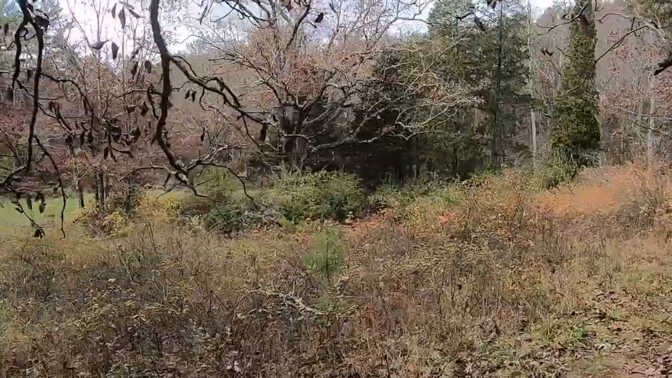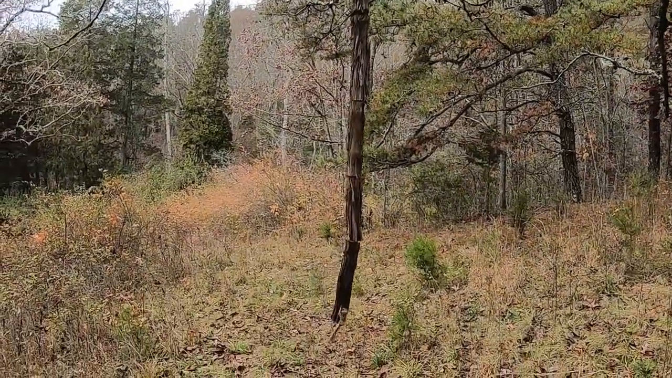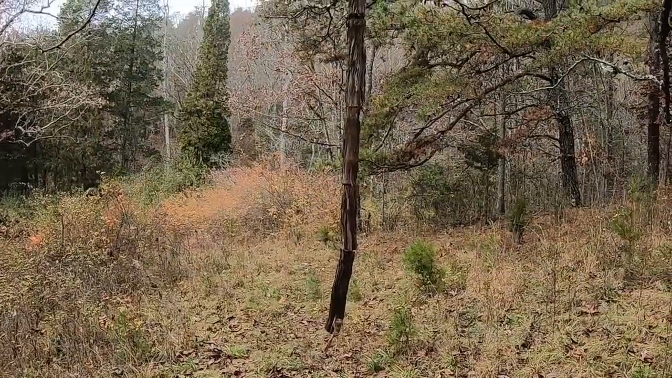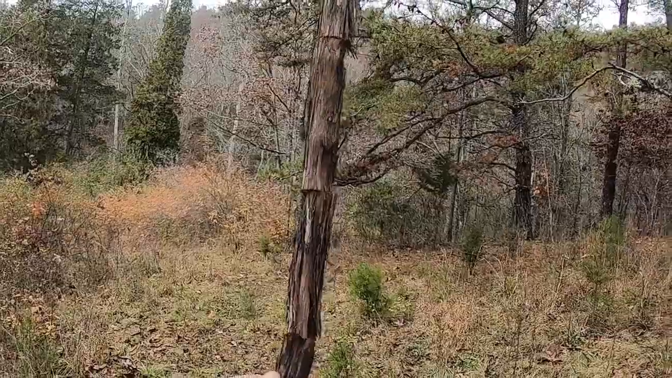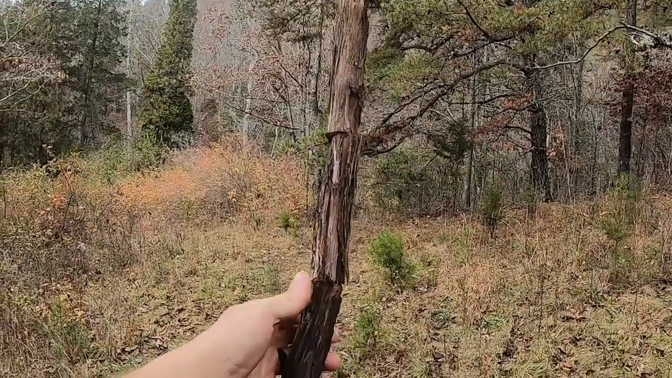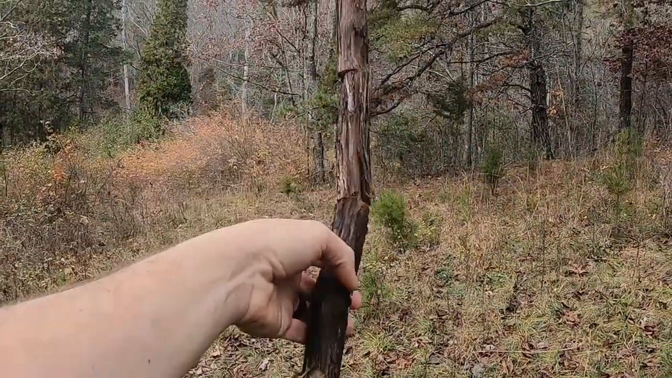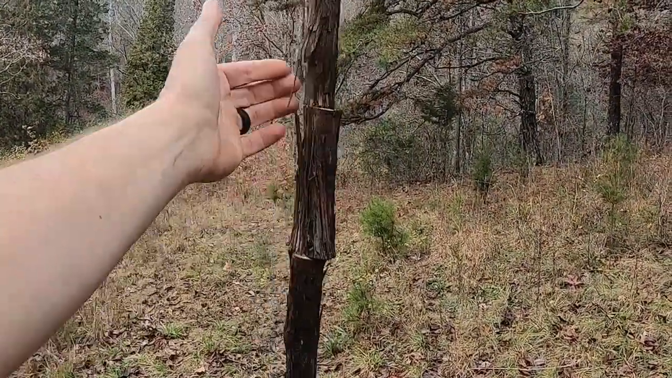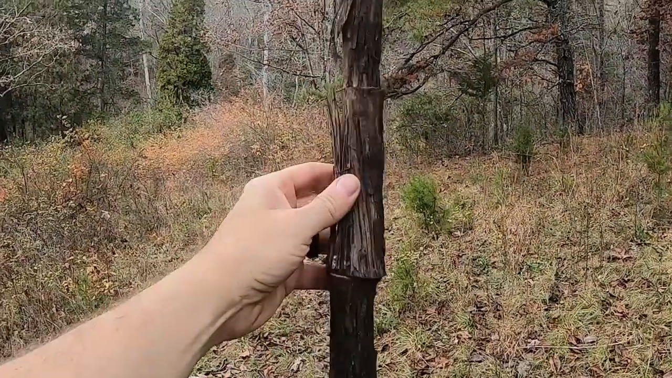I want to show you guys one of the vertical lick branches that I came up with that I'm really excited about. I've got a few of these out. What I've done is I've taken vine and cut sections out of it, maybe 6 to 8 inch sections, and I've drilled holes through every section, right through the middle of it. Got a big long drill bit and just drilled holes all the way down through each section.